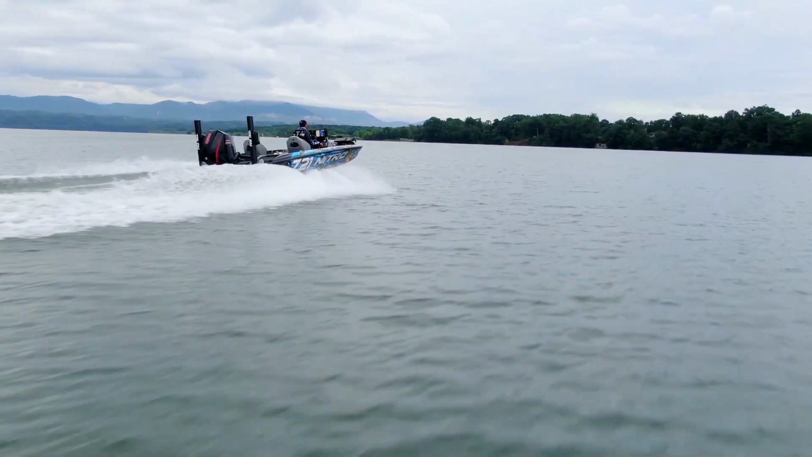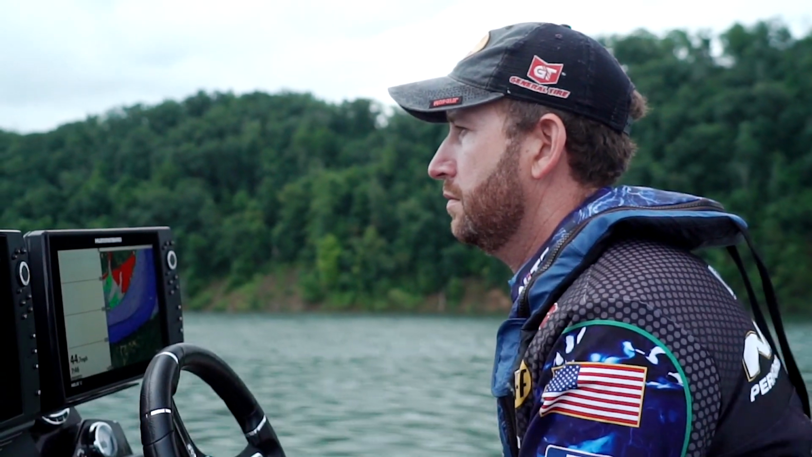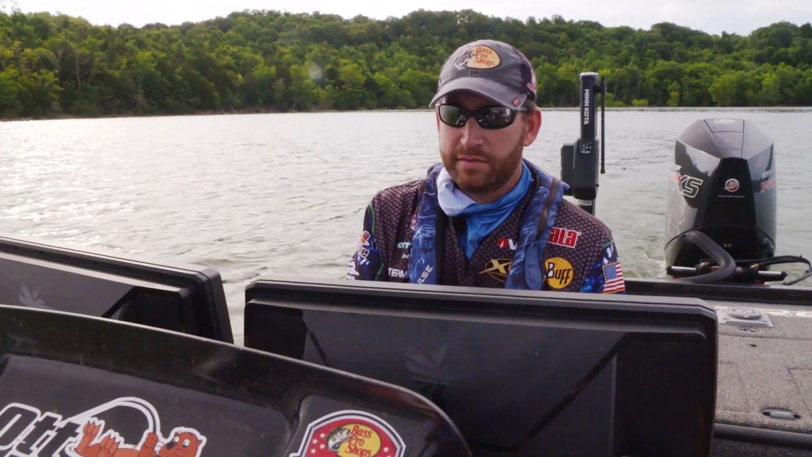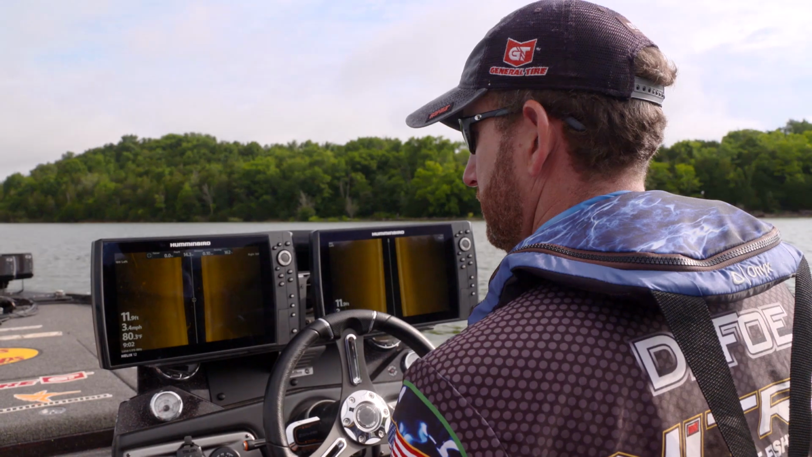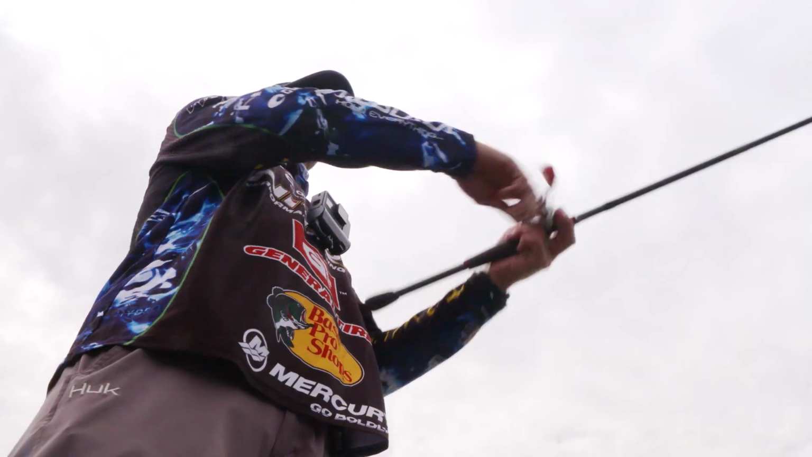When you're out there on the water and you're using your electronics, it really is money well spent, time well spent to sit down and take a few minutes when you first put your boat in the water, if you've not been out there, or if it's a new body of water, to go through some of those menu options and just make sure you've got that unit doing everything that it possibly can.